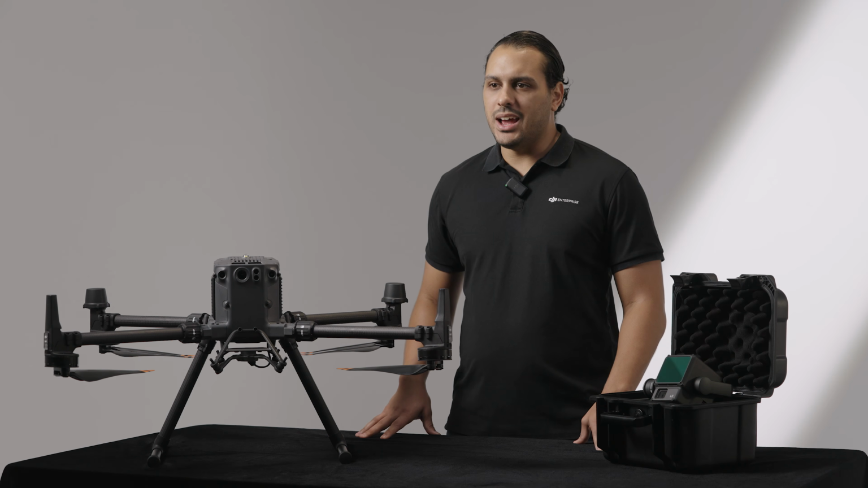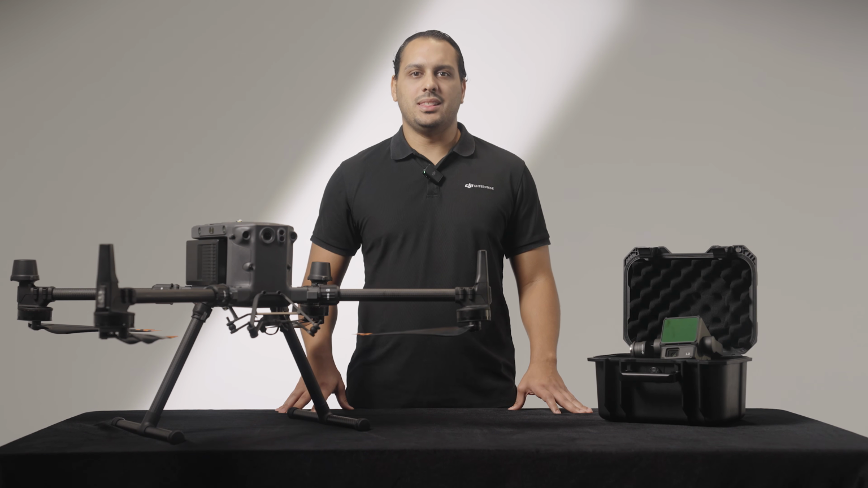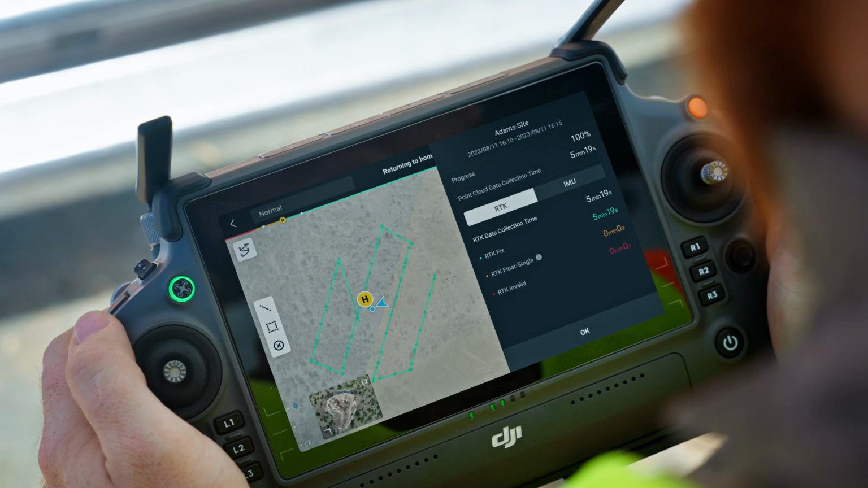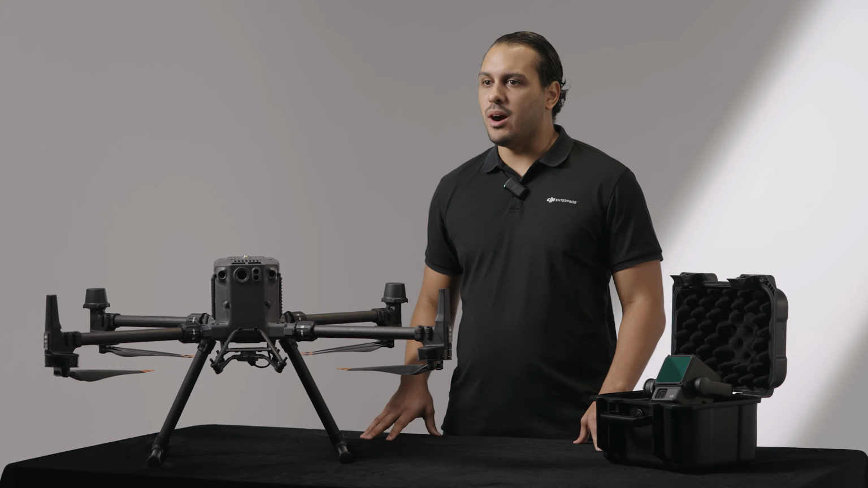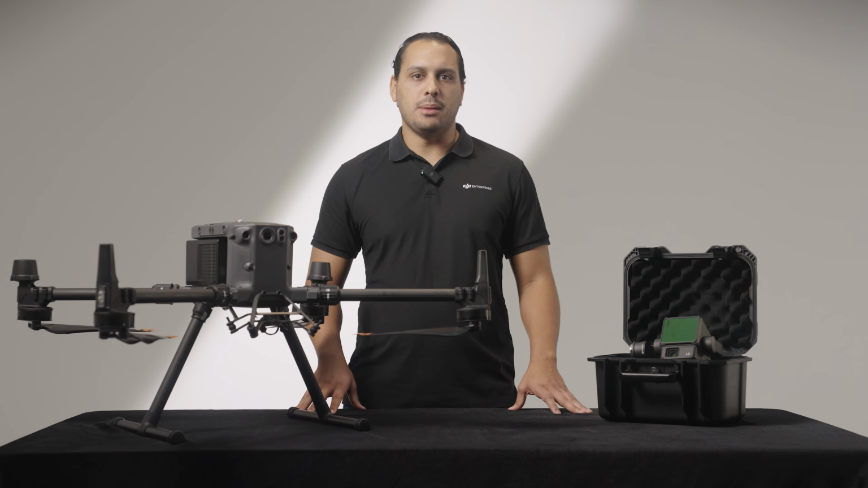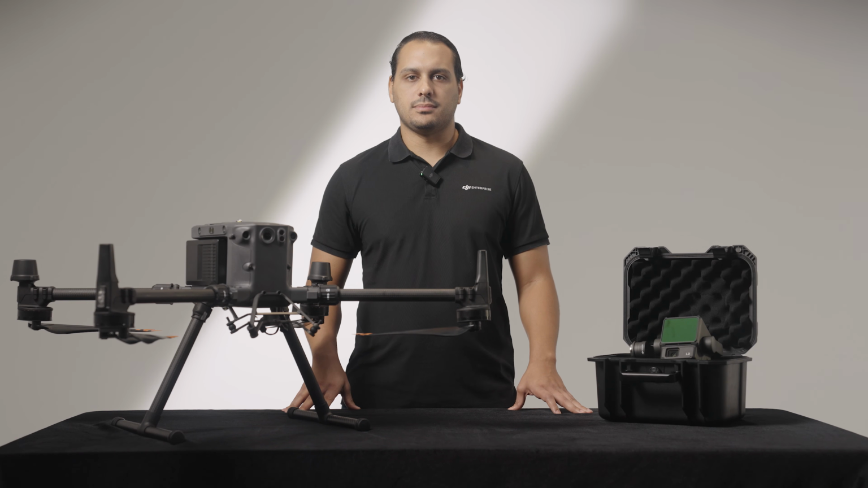Once you have collected the data using the L2, you can easily access the mission quality report directly in the DJI Pilot 2 app. This report will inform you whether the on-site data collection quality meets the required standards, allowing you to make timely decisions on whether to supplement or recollect the data.